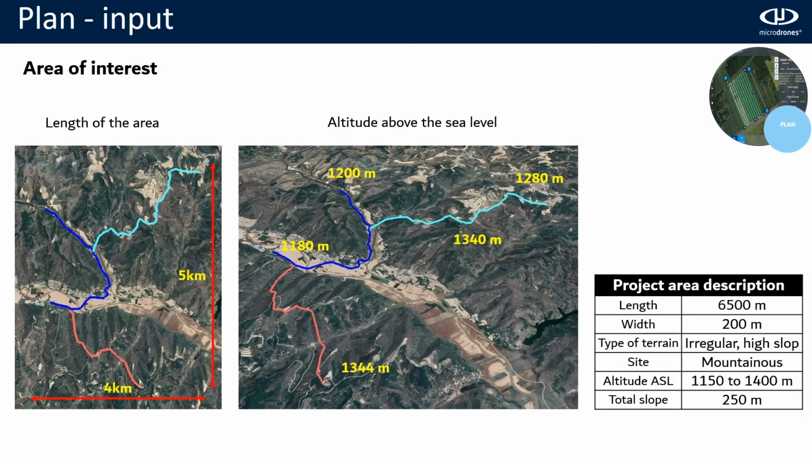Now, let's see the area of interest. This is the first thing that the client shared with us. They want to fly here. And as you can see, the area is in the mountains. We are flying through a valley, and we need to cross some mountains. And this is difficult in general to do, even with a drone.